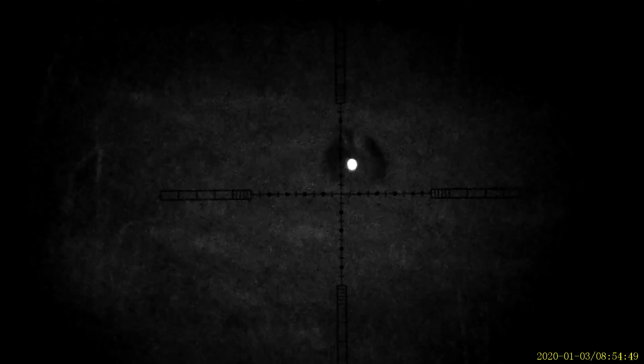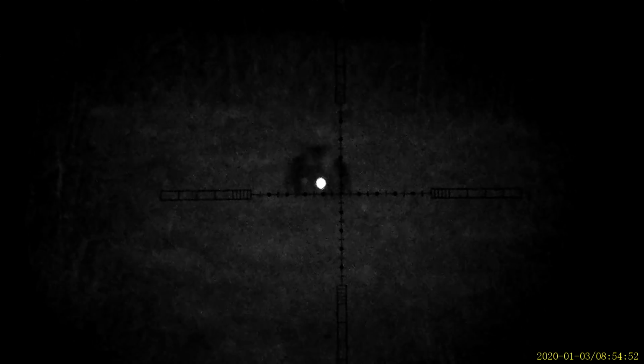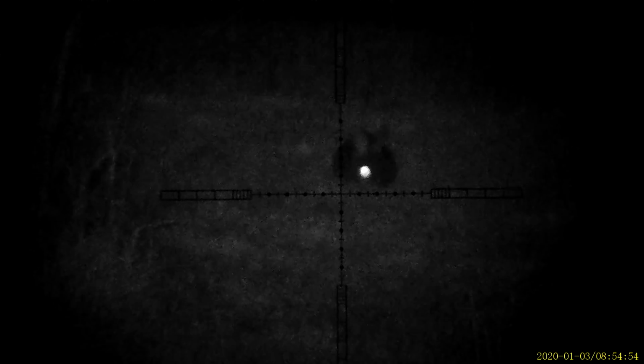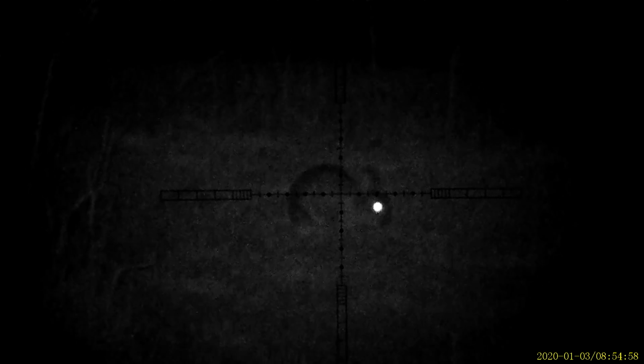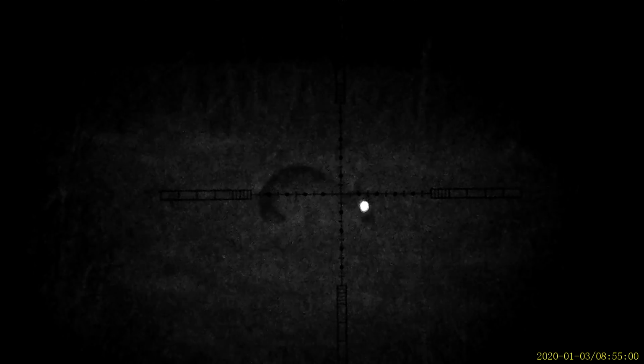This rabbit here was the furthest one I shot all evening, so I put the crosshairs a tiny bit high on the rabbit's body and ended up striking it in the lower neck. This rabbit was a little over 70 yards.